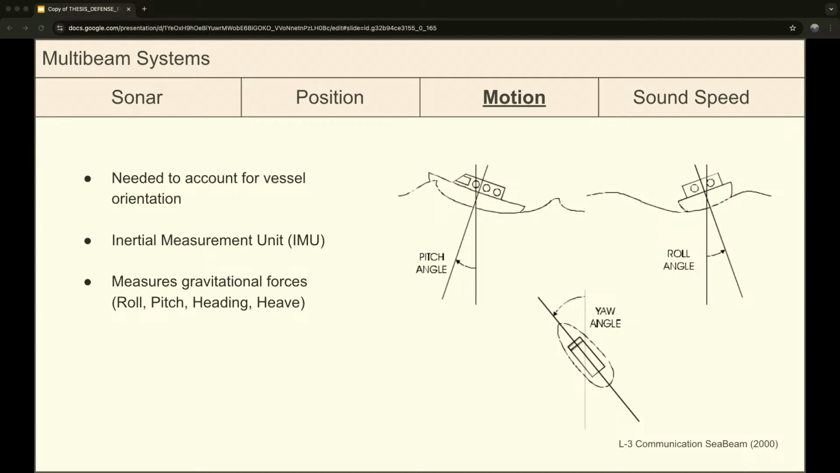So the vessel is not only moving horizontally and vertically in space, but also moving in every single other direction on the surface of the water. So it's rolling, it's pitching, the heading is changing, and all of that will impact where the transmit signal is sent out. So imagine here the line being the transmit signal, it's going to go straight down, but in this case it's going to go in a much different direction.